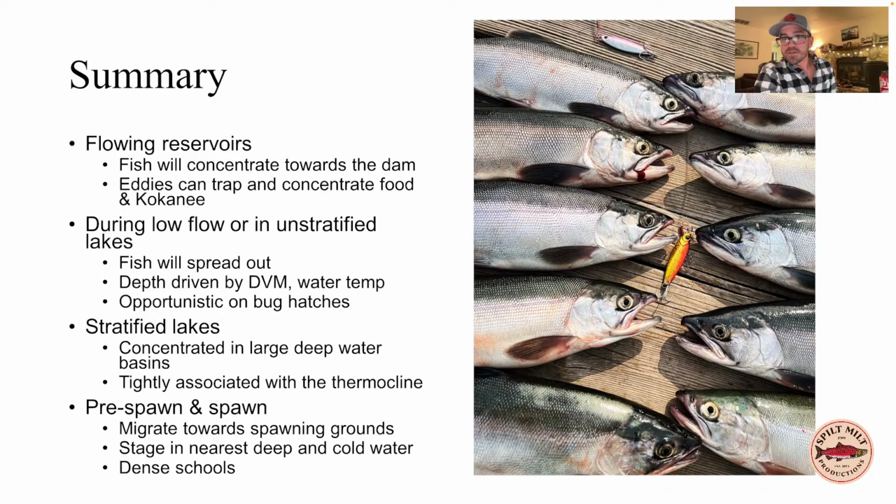Let's see. I have not fished Lake Samish, but I really want to. What is my most used lure for kokanee? Hands down, I'm always fishing micro hoochies. They're my go-to. And if I had to pick a favorite color, I'd probably say pink purple is my go-to.